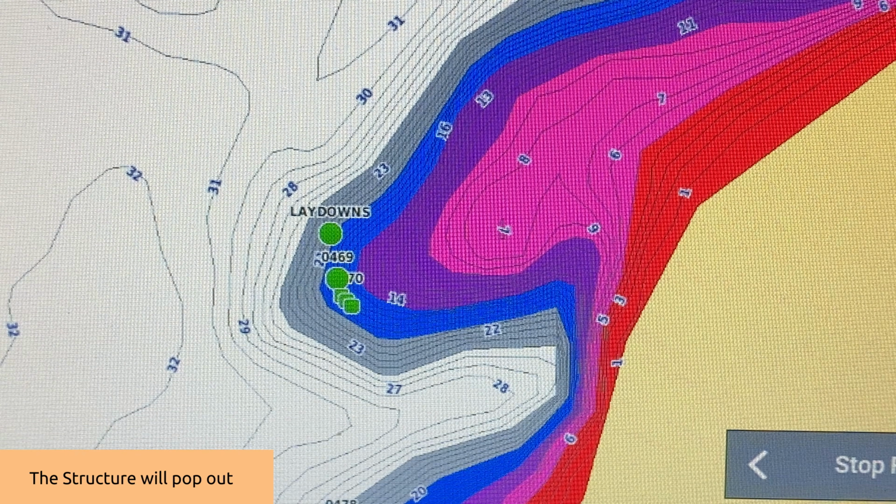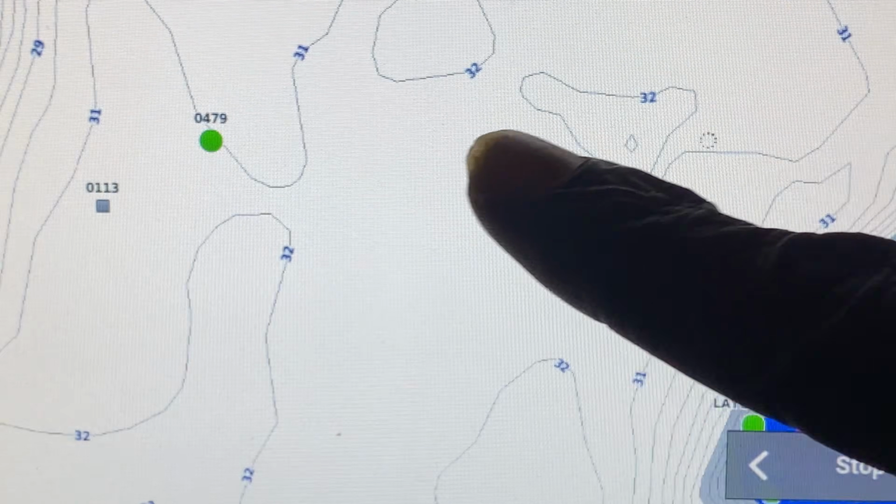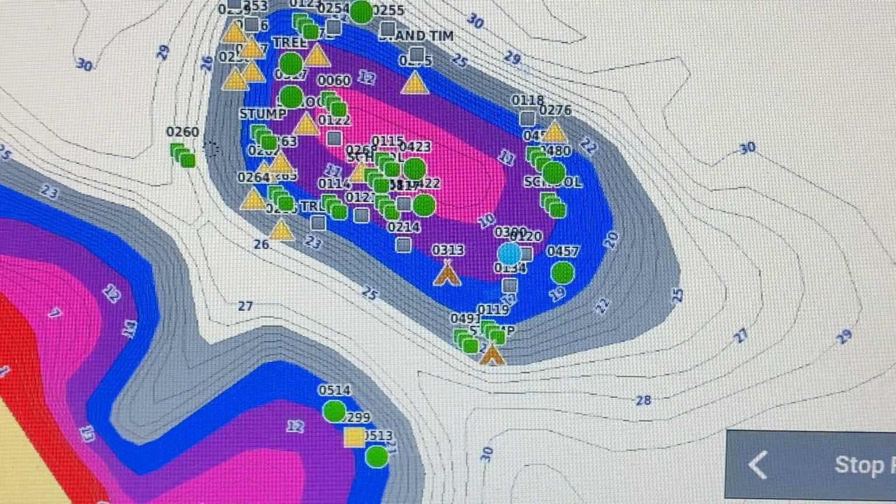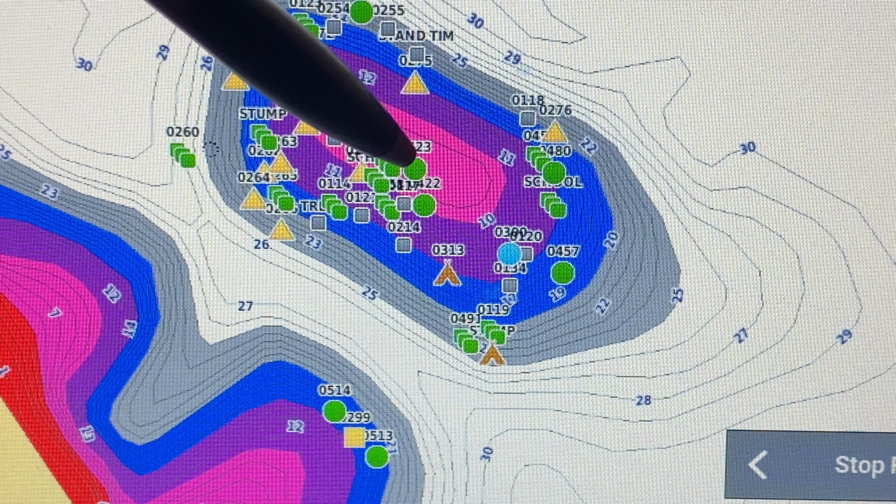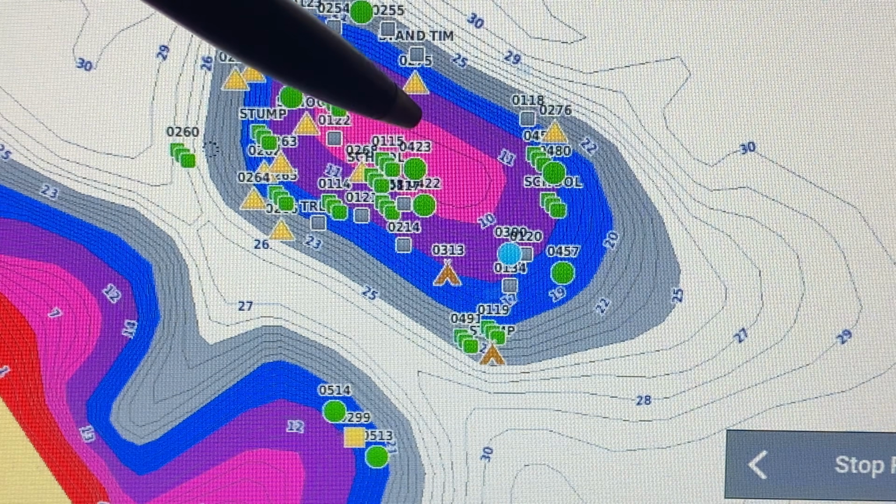Now, here's another one. I'm just going to end on this note. Here's one where everybody goes and sits there and tries to catch. Dude, there's a huge hump underwater, and the top of it is what? 10 foot from the surface.